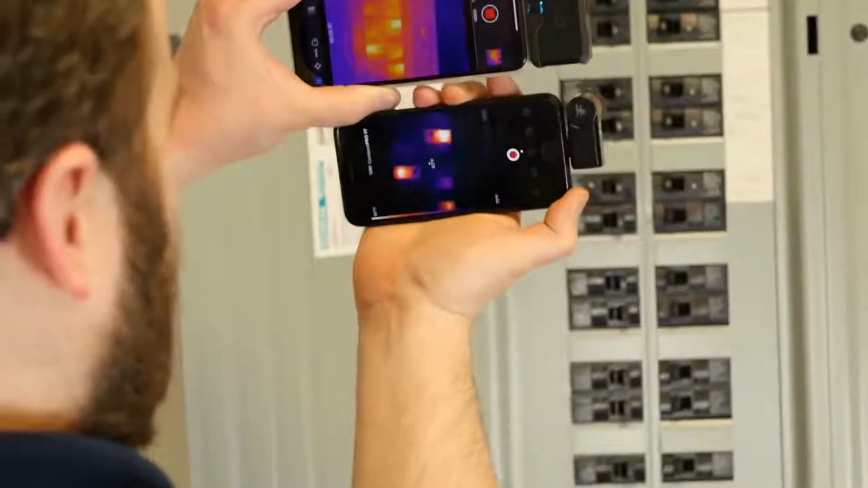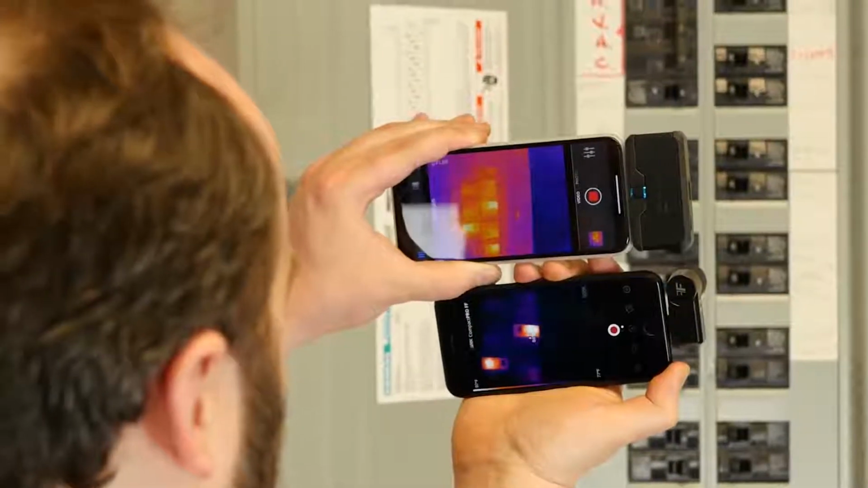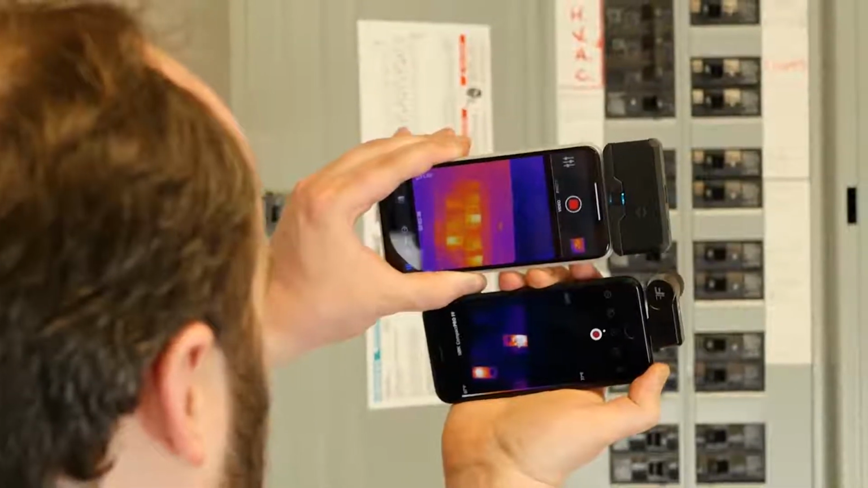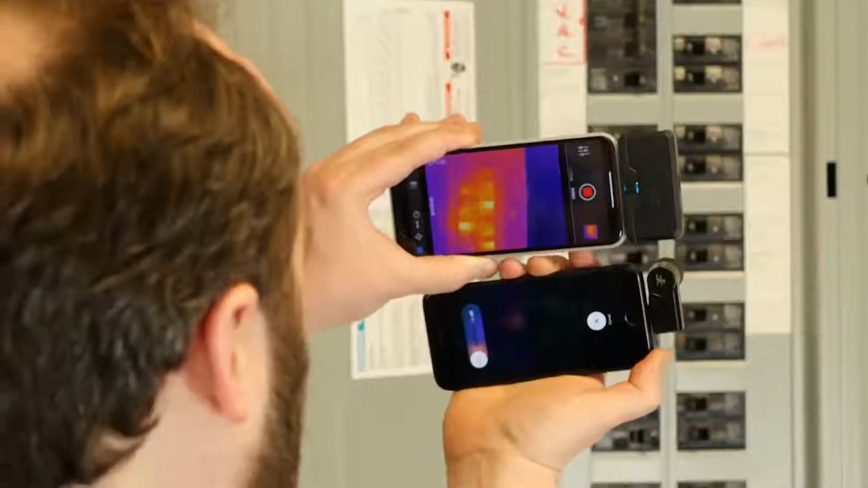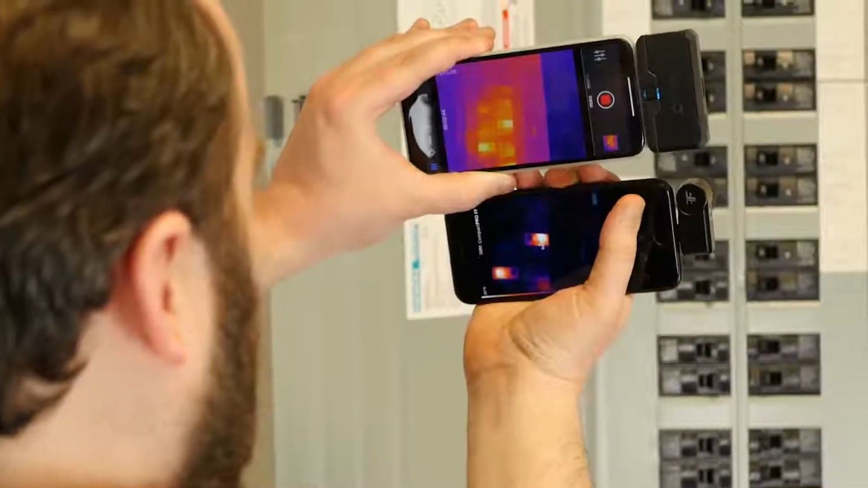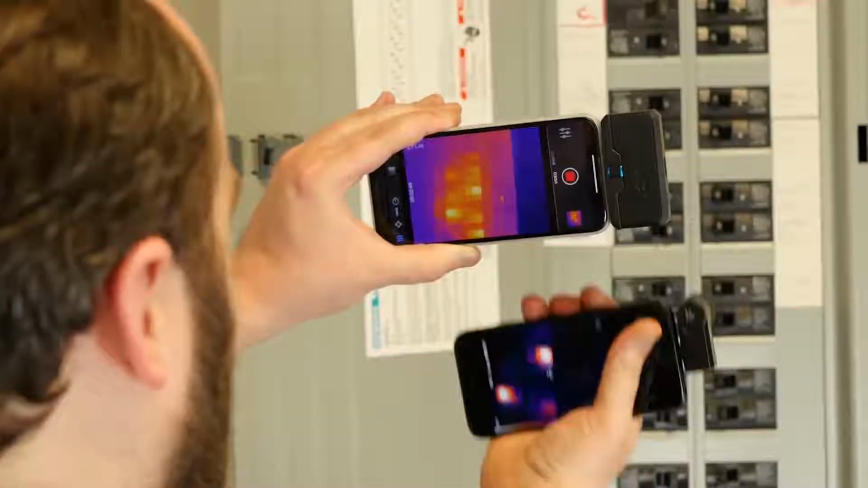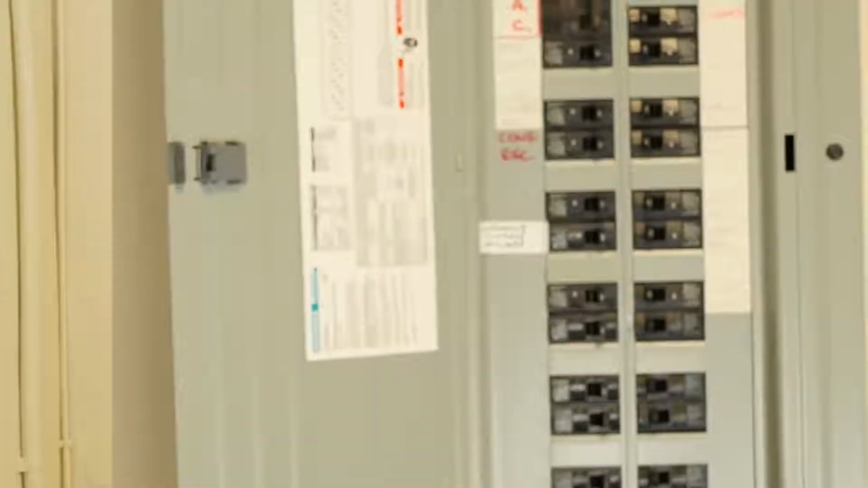The Seek just has a sharper detail. So most of the time, having a higher resolution is going to be a lot better. But FLIR makes up the difference with MSX in spades.